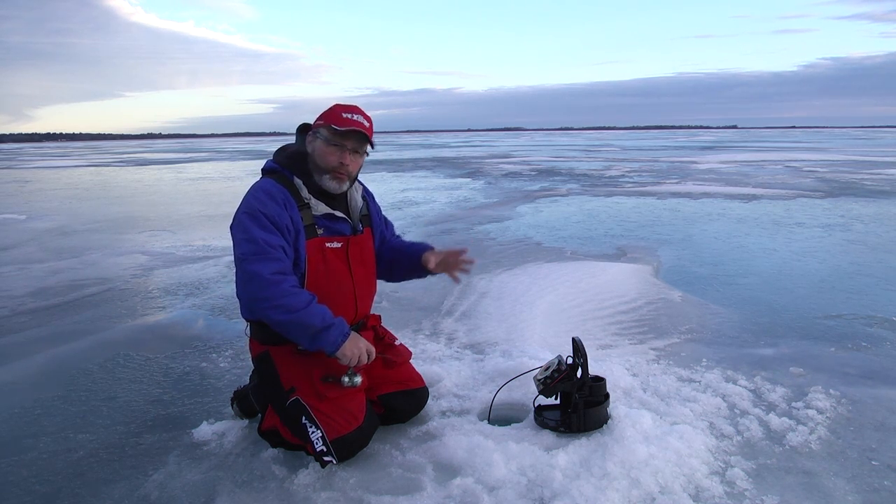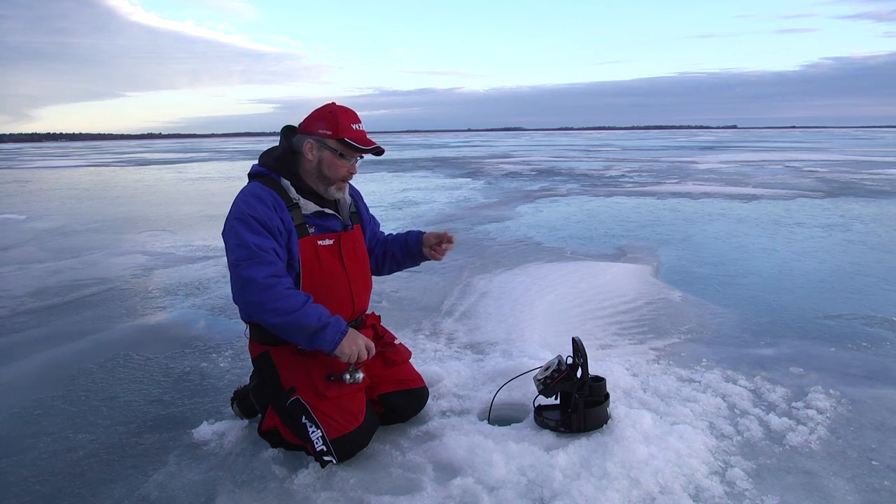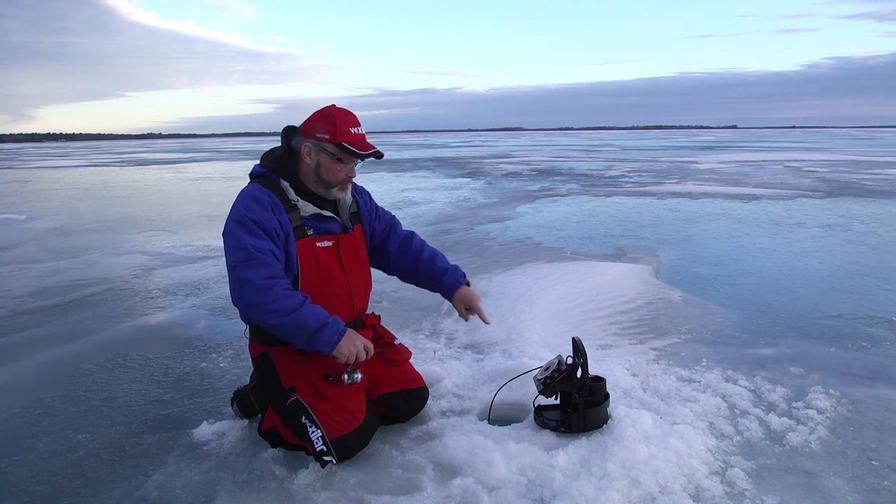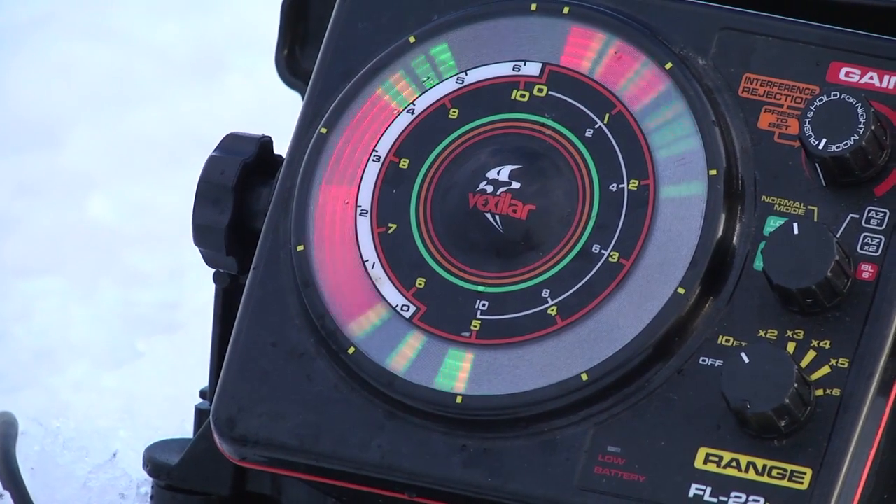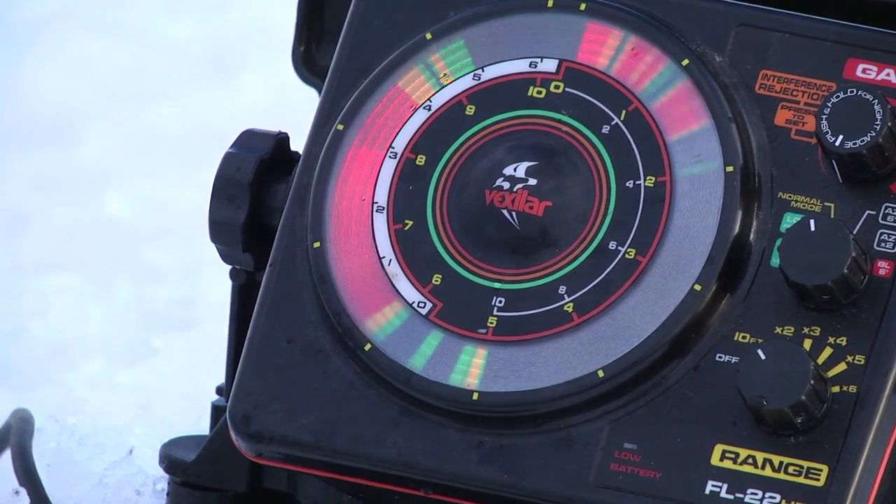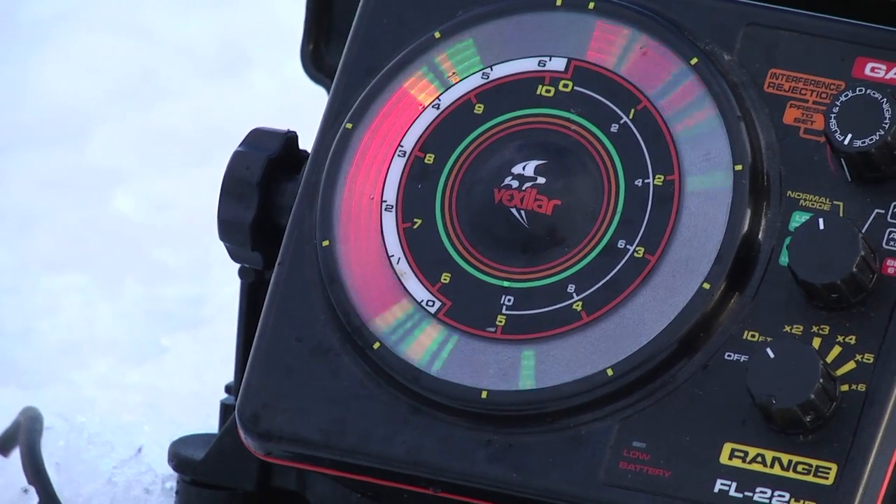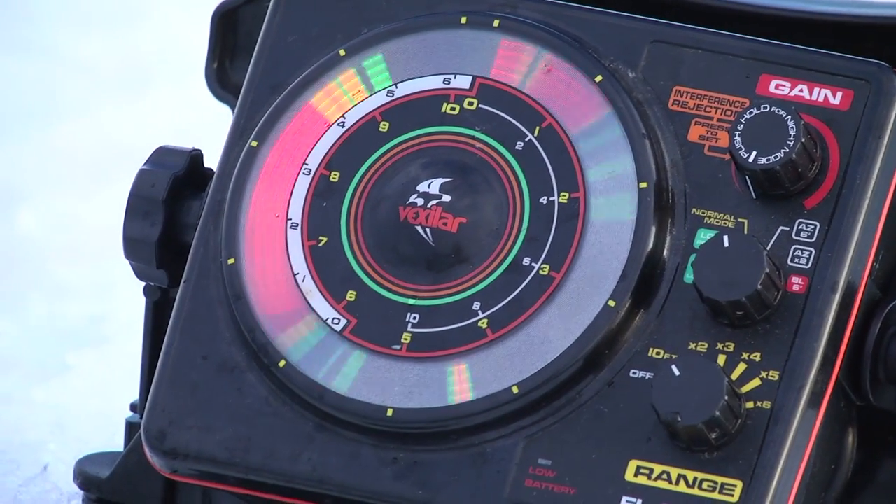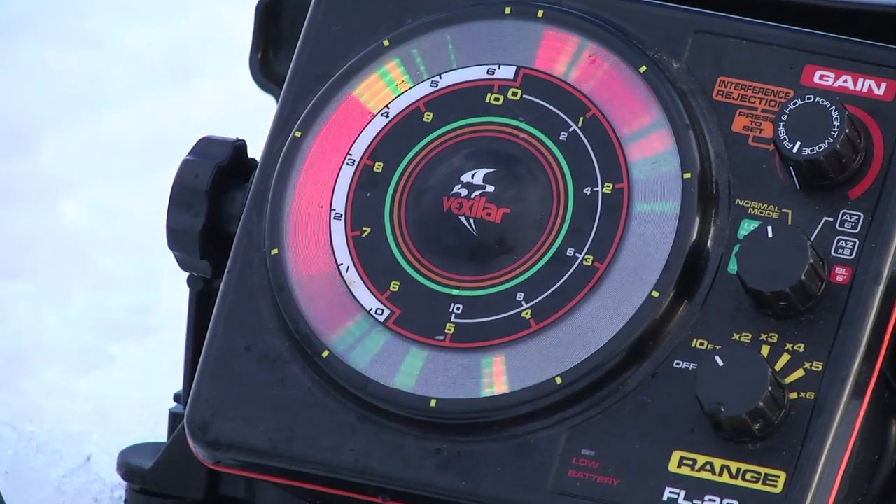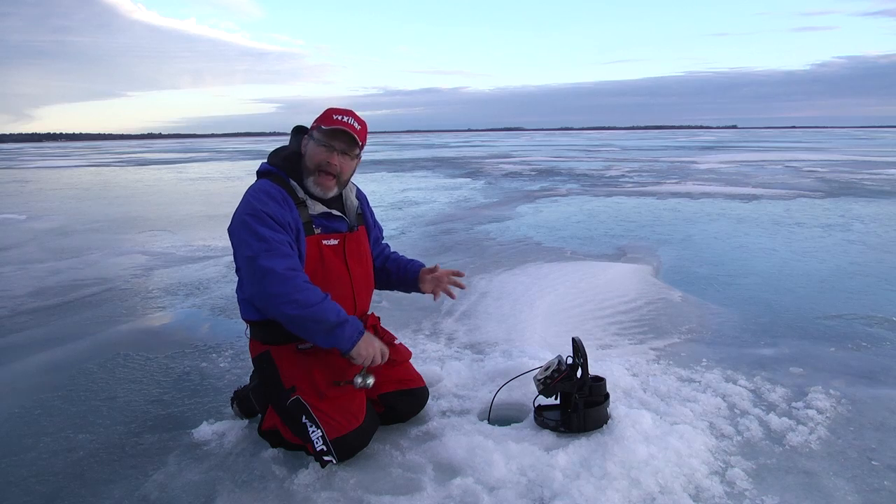I'm using a number 3 here. They have a 3, 4, and 5 that are being sold now. But when you see a fish on your display, you just keep jigging and snapping your chubby darter, make it look like it's an injured minnow, and you quiver it a lot. And all of a sudden the line will just load up as the fish grabs a hold of it and runs off. You don't feed line to them, you don't do anything other than just set the hook and hang on. And it's a lot of fun fishing with a chubby darter because it's action all the time.